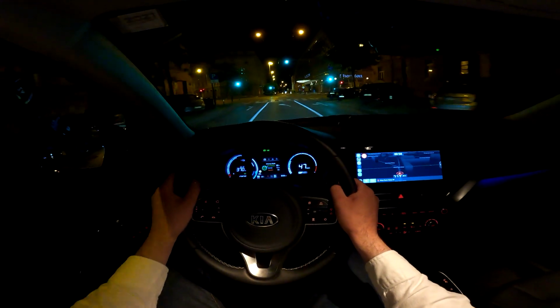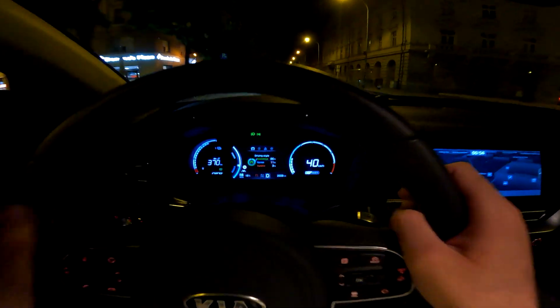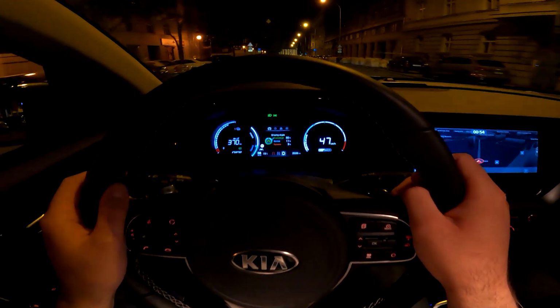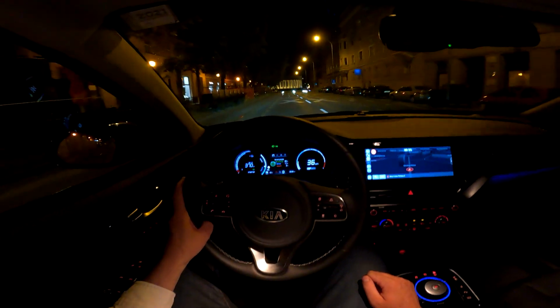Speaking about the recuperation of the energy, you have this gauge on your left where it says whether you're using the power or you're charging, which we are charging, for example, right now with the recuperation.